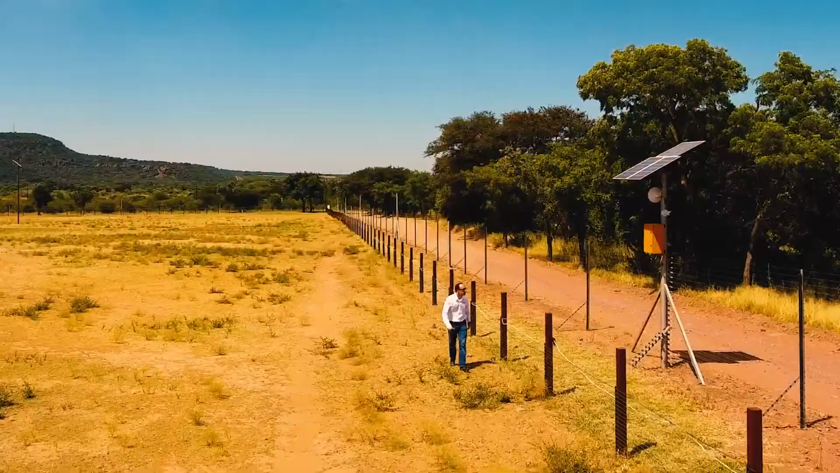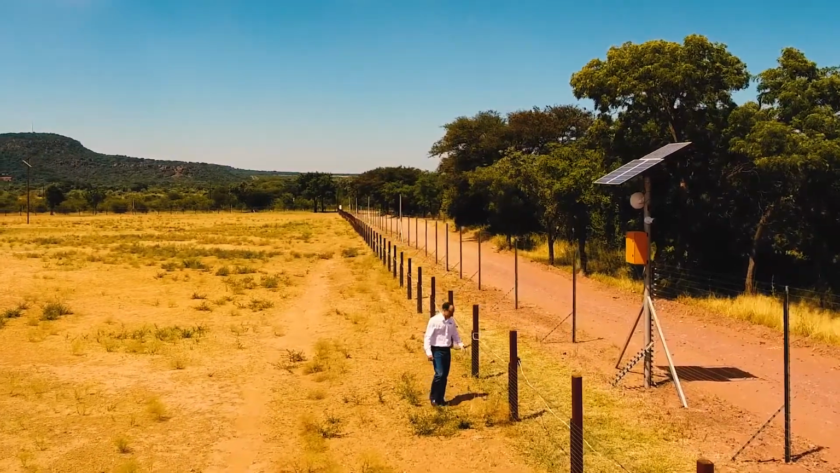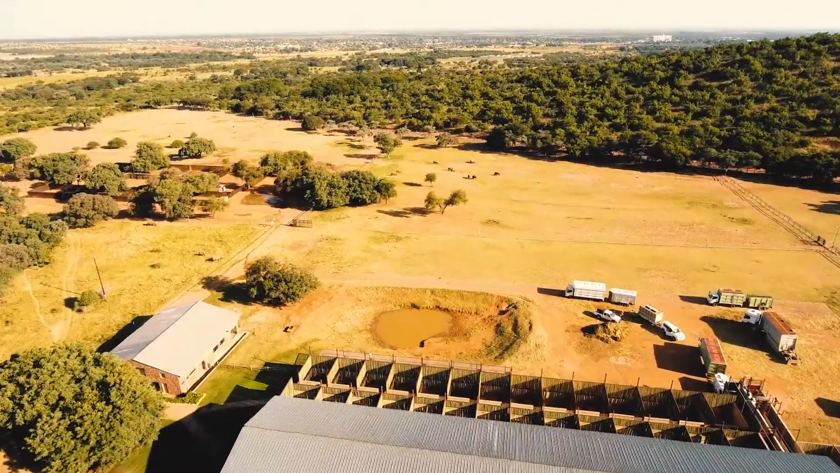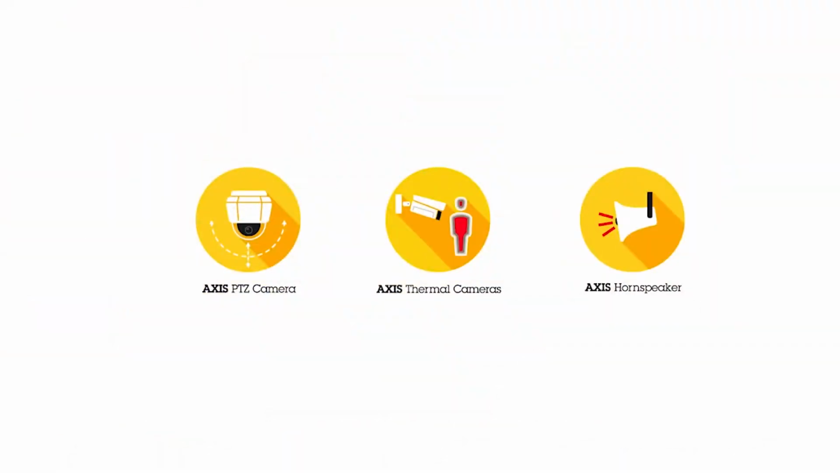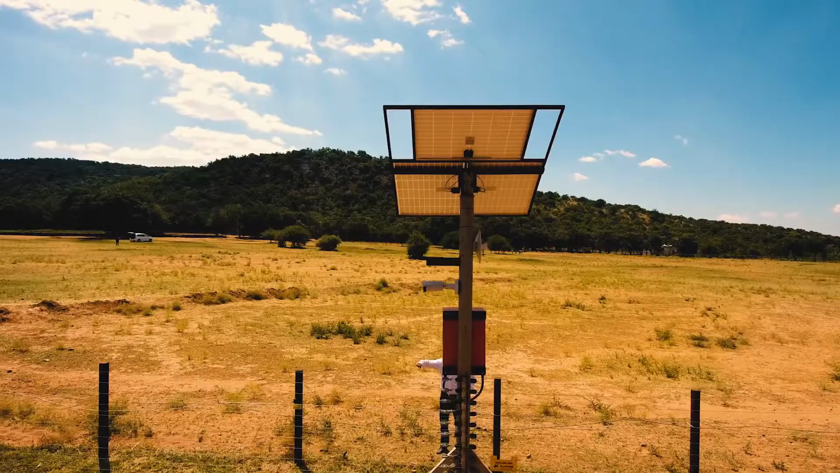So we were approached the early part of last year to come up with a solution for a particular sanctuary. Being an innovation business as we are, and part of our smarter, safer world vision that we have as a business, we looked at some of our technology, and one of the technologies that we have today is the Perimeter Defender. It's an analytic that we put into the cameras, in both the thermal cameras and the optical cameras.